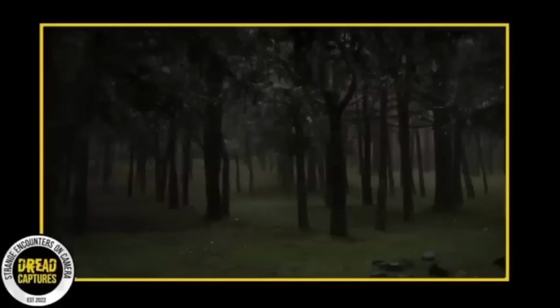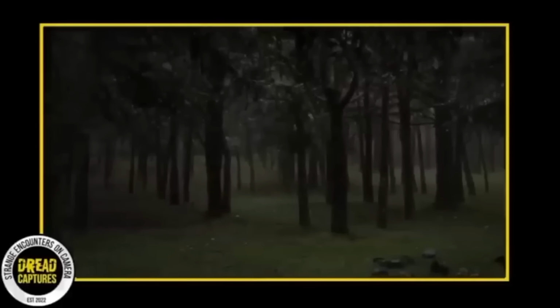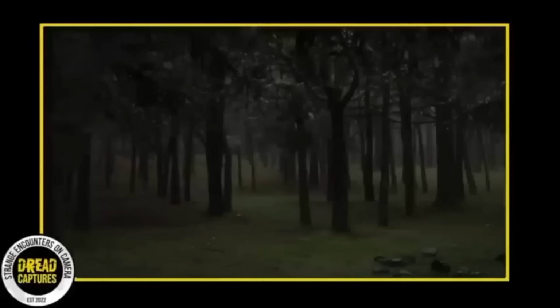I mean, the whole scene, remote cabin nestled in a dense forest, just adds a whole layer of creepiness to the entire situation. And the obvious question, if the homeowners don't know, then who is this woman?